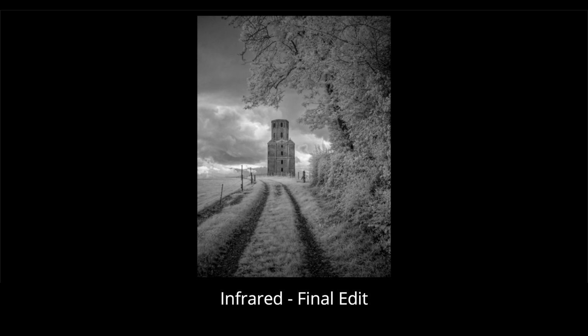I think the path being in a darker colour as opposed to the white gravel really helps to guide you into the image, and I feel like the fence is a lot more defined in the infrared version, and the tower is a little bit more impactful in the image, although I probably could work on the sky a little bit more, because the sky on the non-infrared image I think is more impressive. And I like the way in both images that the trees help to frame the tower in the image itself.